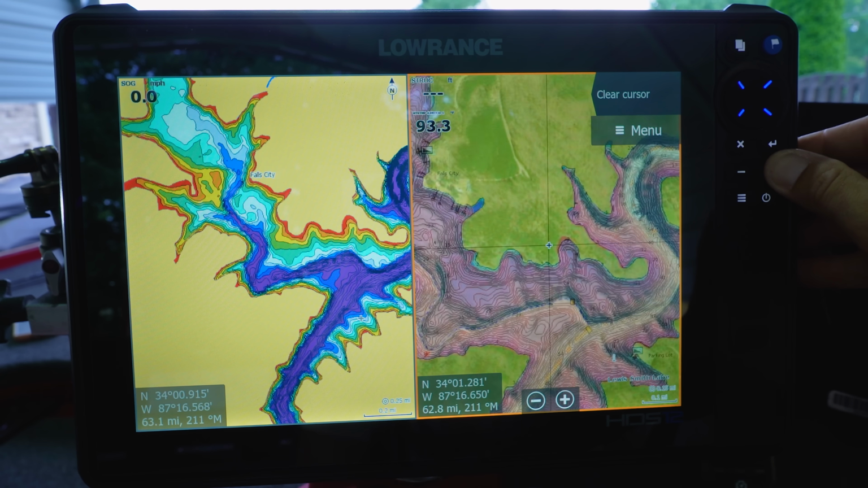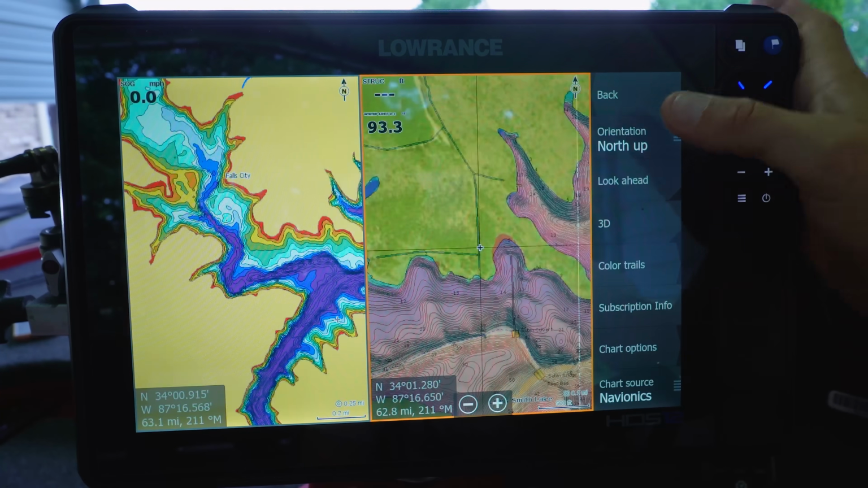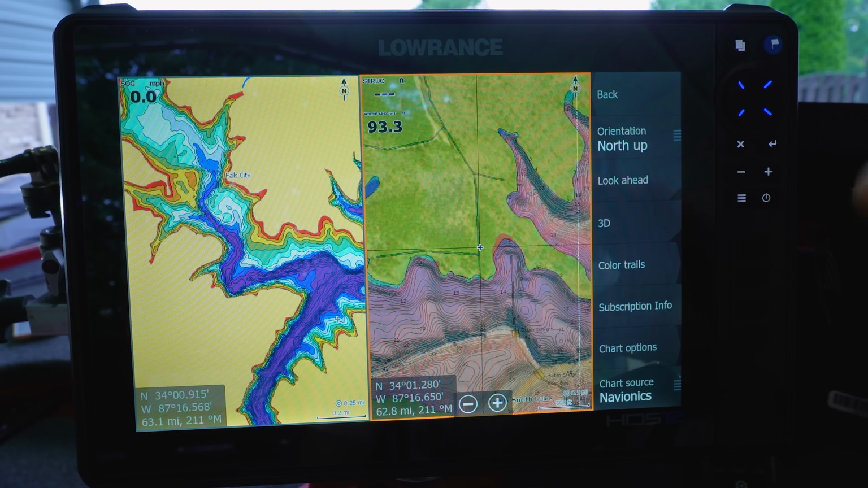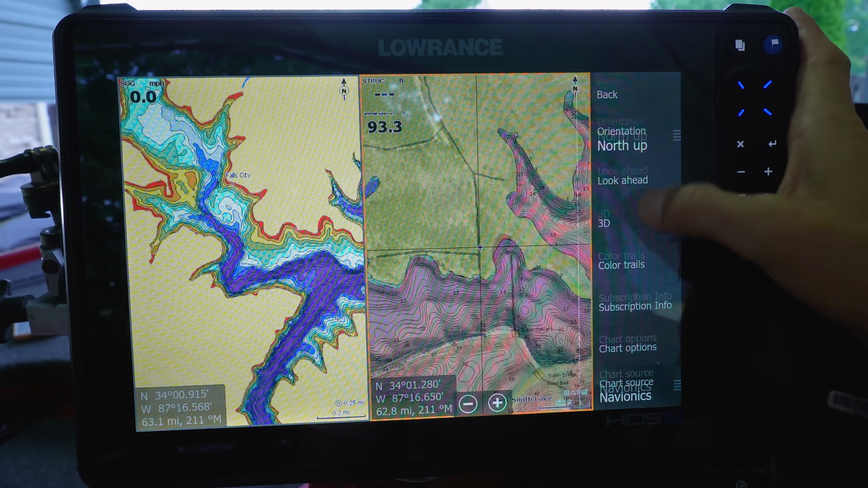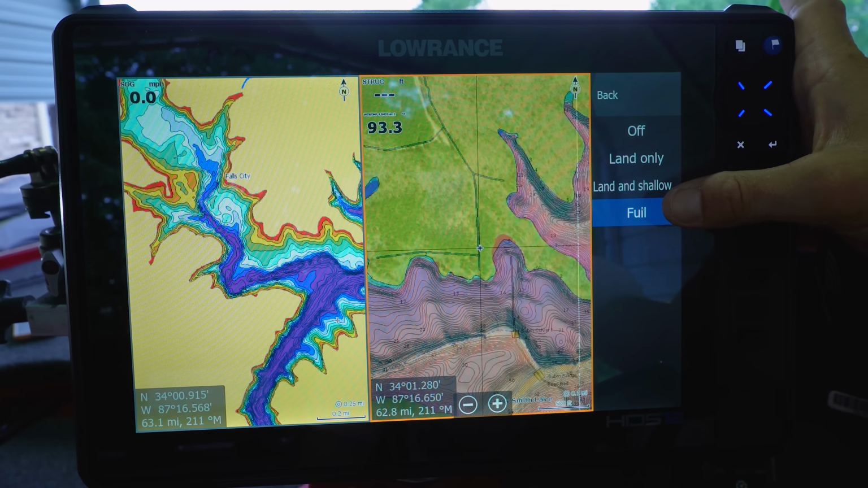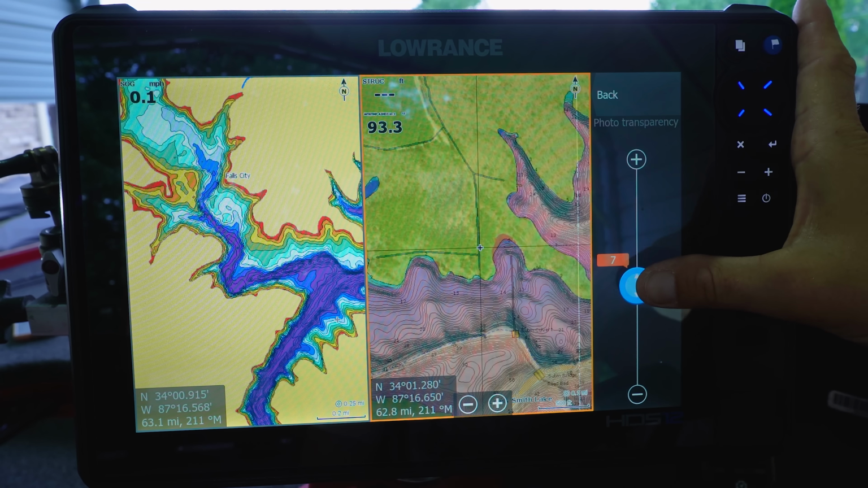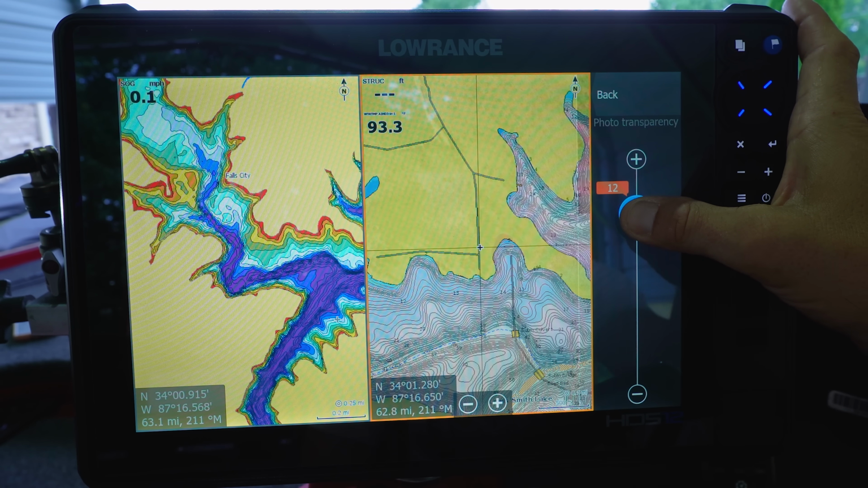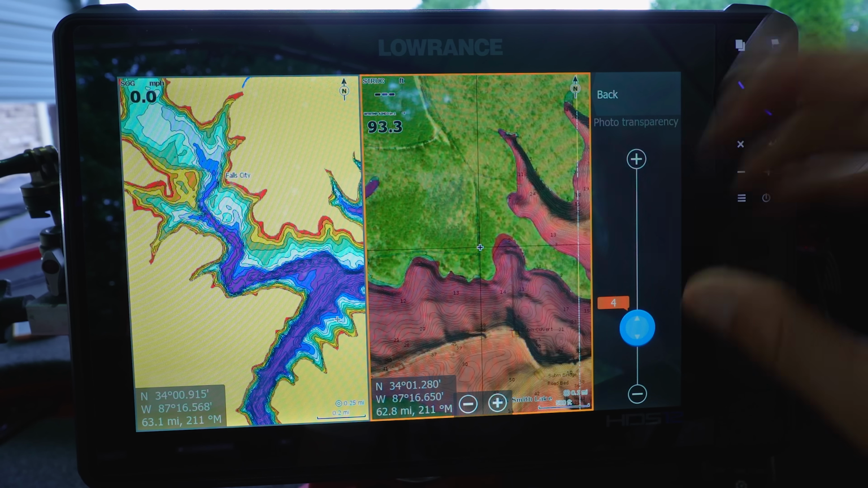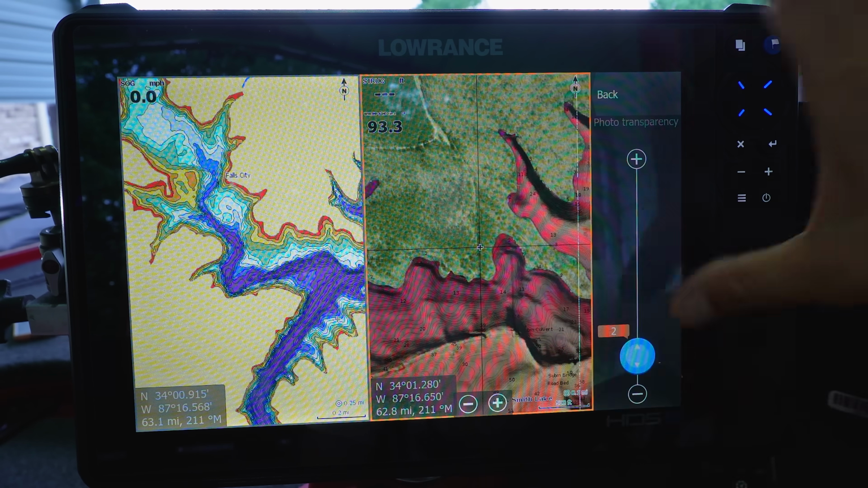Number one, with the Navionics, I actually do what's called a photo transparency. I've downloaded it, and it's basically like relief shading. What you do is you go to chart options and you set it up with full once you've downloaded it to your card. Then you can play around with the transparency so that you see less of the photo, or less of the depressions, or more of the depressions. So they actually show up as shaded relief on the mapping.